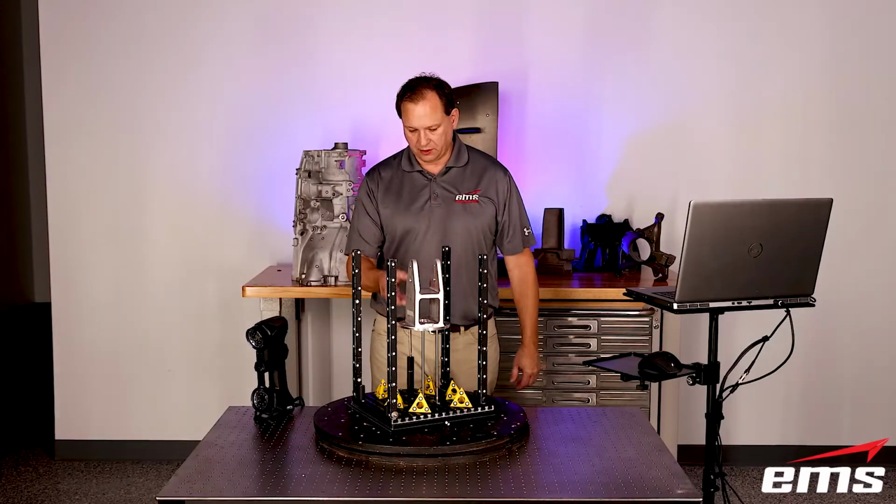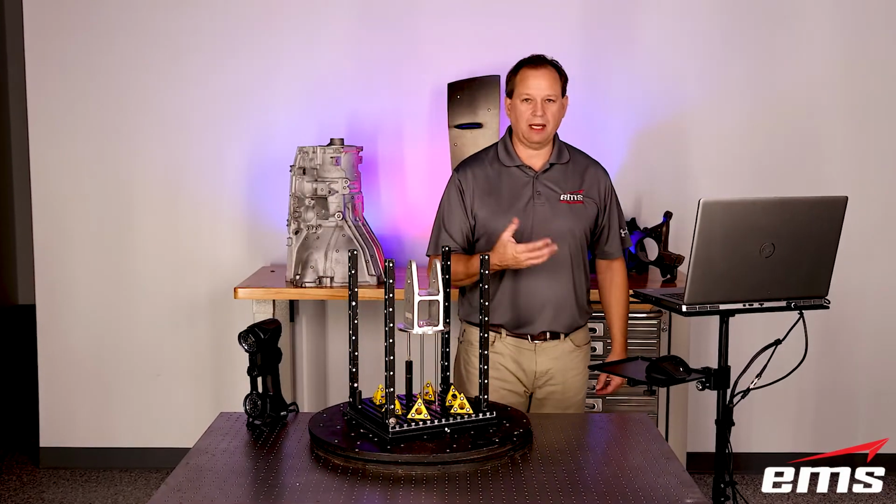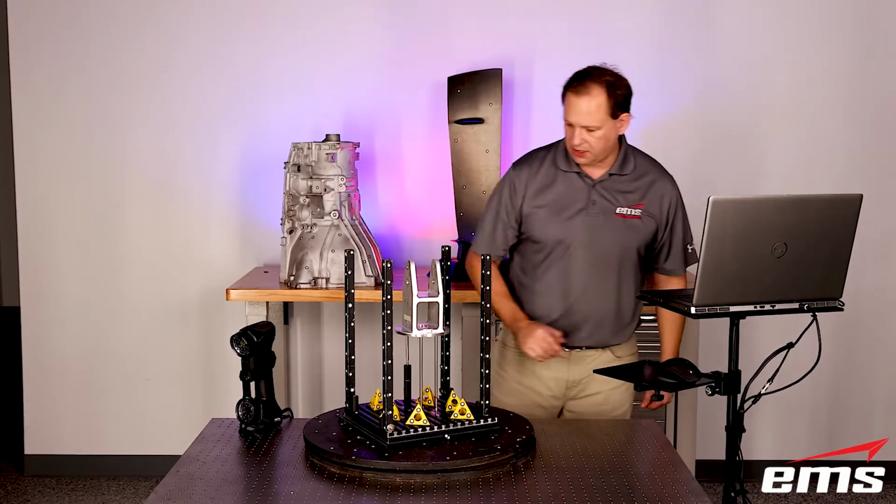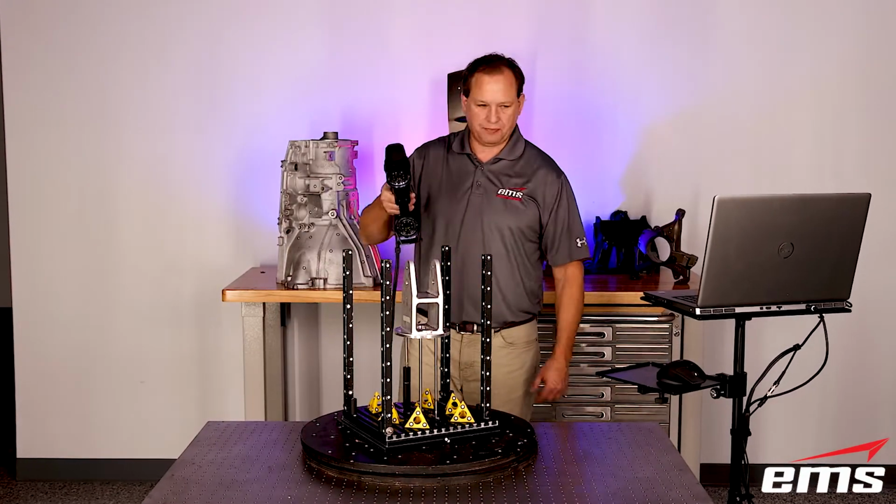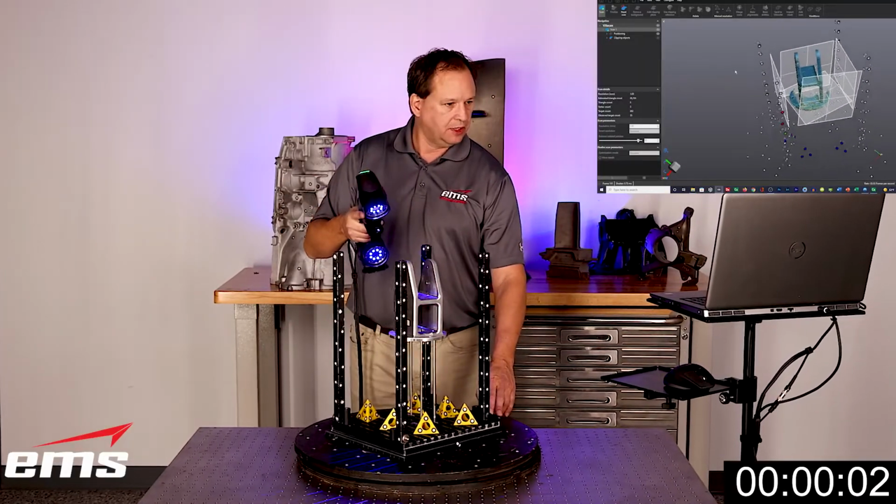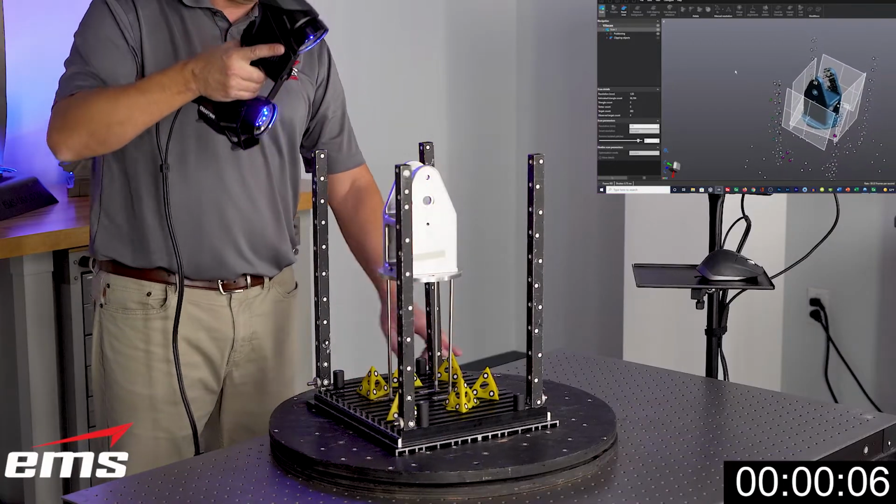I just moved my little post holding it up a little bit. So we'll do the same thing again. We'll run a timer, and we'll go ahead and get started here. The same thing, I'll leave the clipping planes on this time so you can see them. You can just hide them, it just makes it easier sometimes to see. So I'm just going around and scanning it.